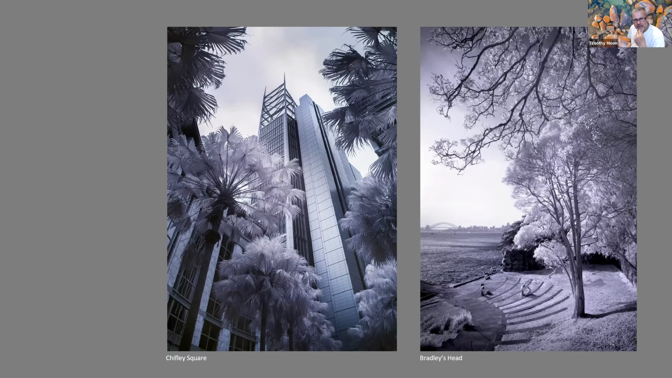And similarly, the one on the left. All these glass towers in the city are fantastic in infrared, because the glass usually has a metal coating that gives it its solar performance, and under infrared that sort of goes ballistic with all sorts of different colours.